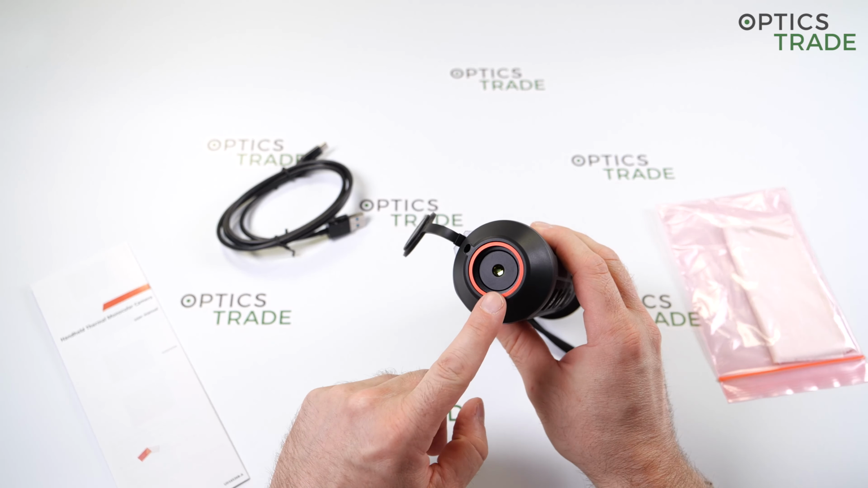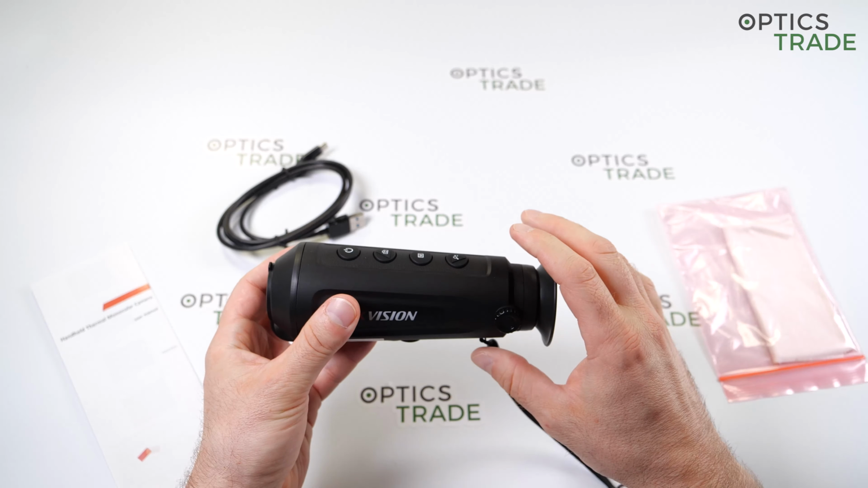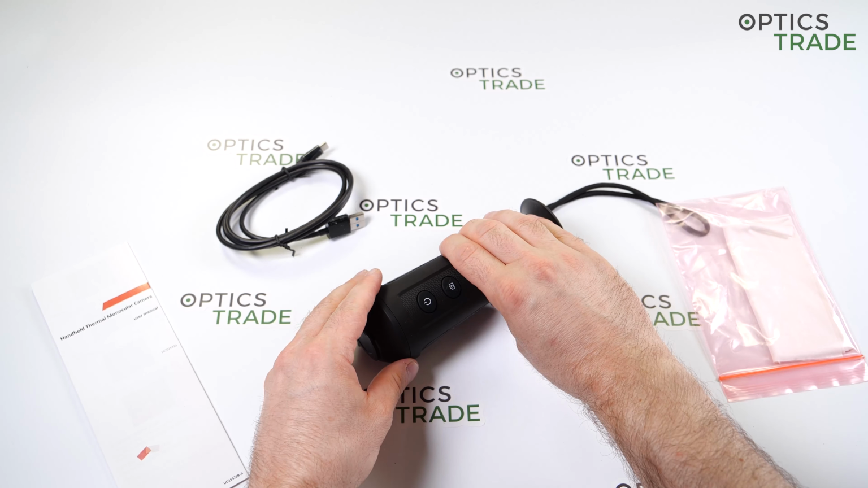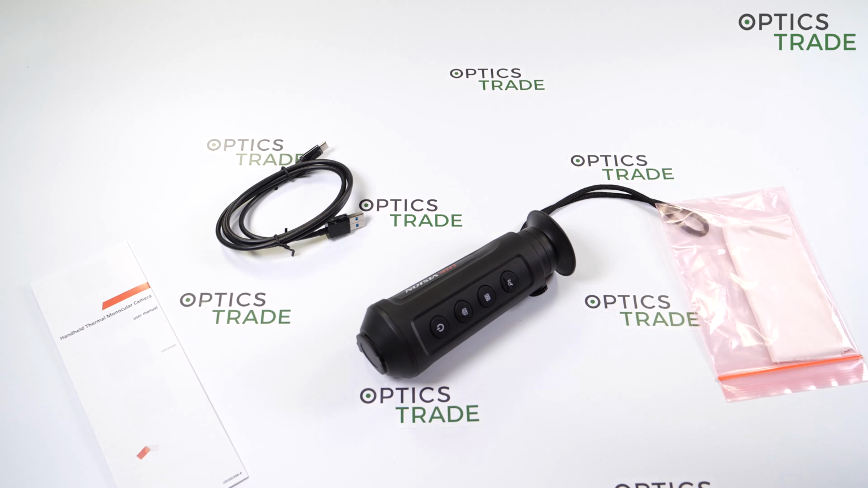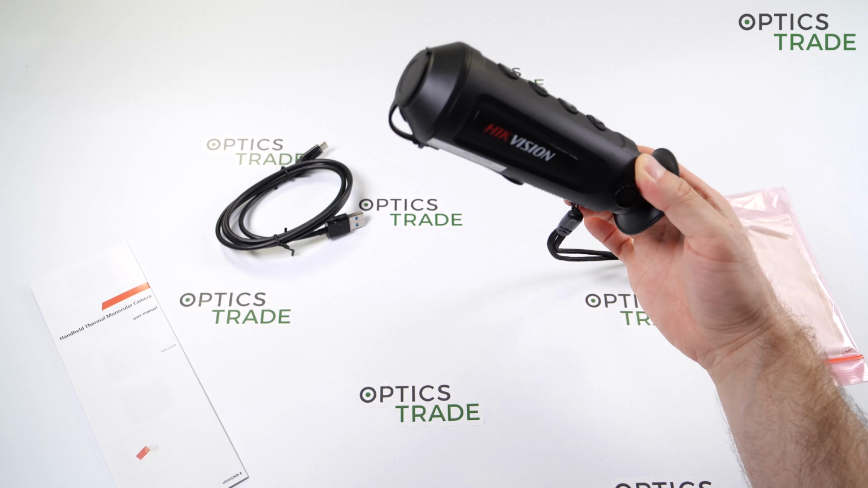an OWL series 6mm objective lens and OWL series. Because the name itself is really hard to pronounce and even harder to remember. But it's not the name that is important. What's really important to this device is the price point. This is the handheld thermal camera for less than 600 euros.